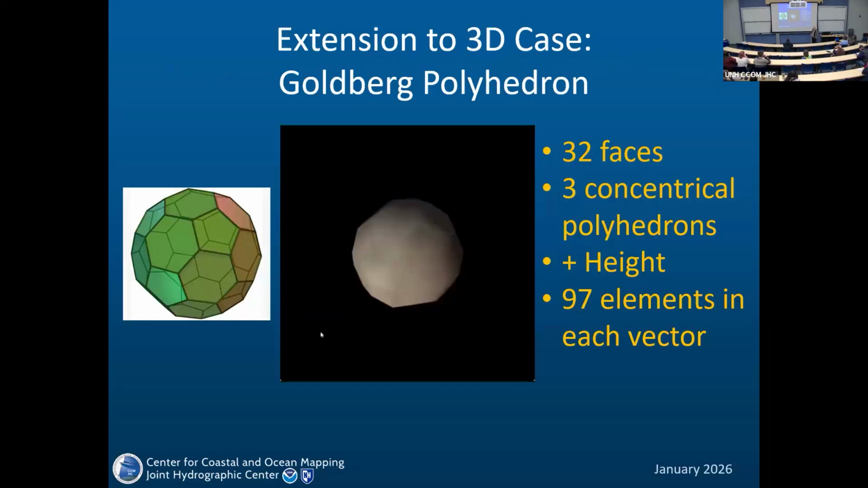That was essentially two-dimensional, along track versus height. LiDAR has 3 dimensions, and that's why we had to extend it to the 3D case, and we chose a Goldberg polyhedron, which is basically a well-known soccer ball. It has 32 faces. We used again 3 concentric polyhedrons plus height, and this gave us in vectorization a 97-long vector.